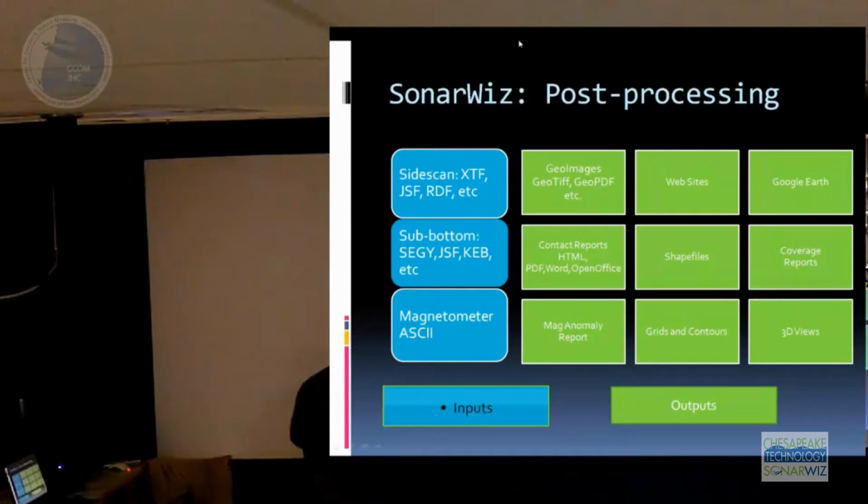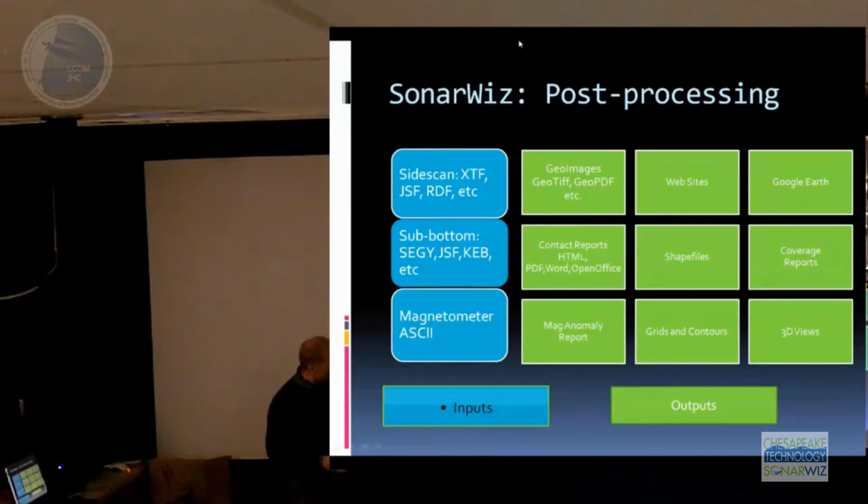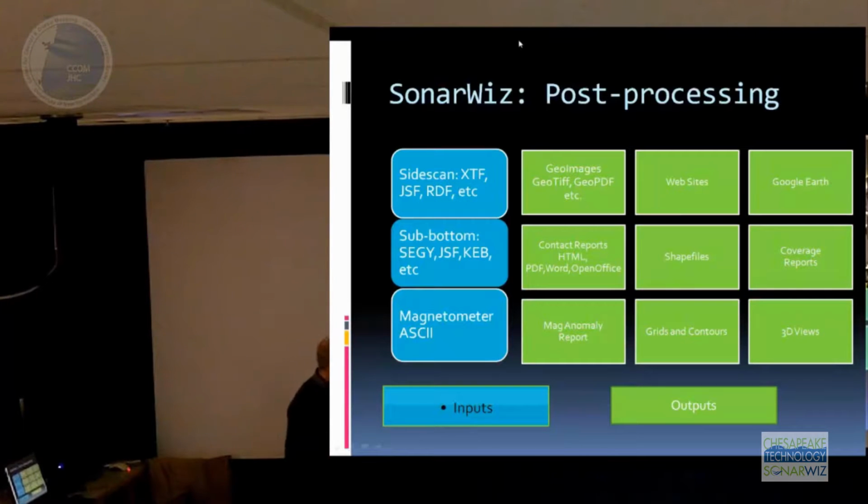SegY is kind of the common denominator for sub-bottom data, and the EdgeTech JSF, Knudsen KEB, a few other spattering formats. I think we do the SeisQuest OEC formats. Magnetometer, that comes in kind of in ASCII files, and we can process that through. And the green blocks over here are what you get out of SonarWiz.